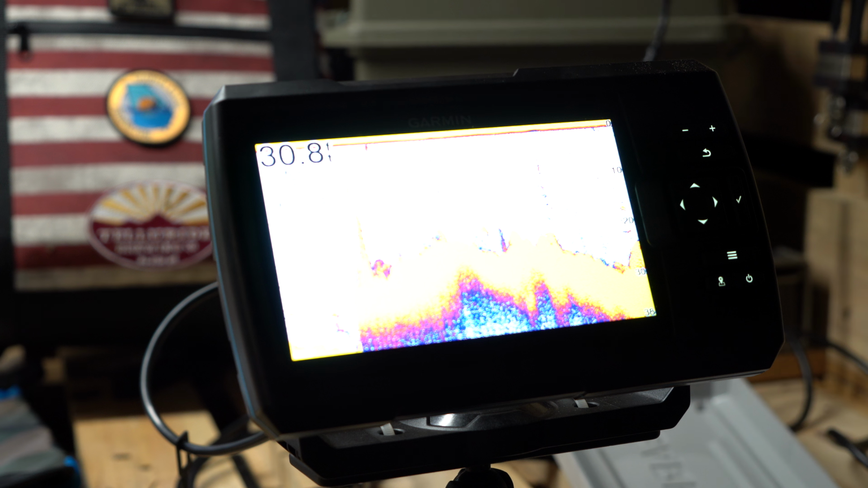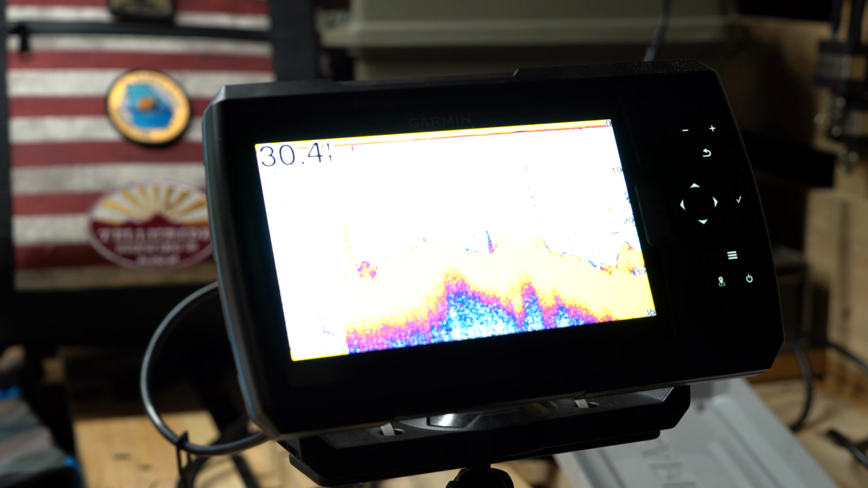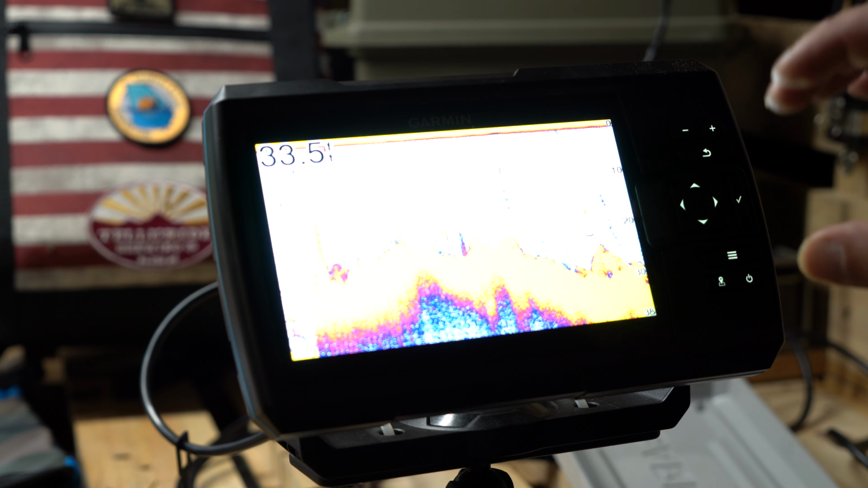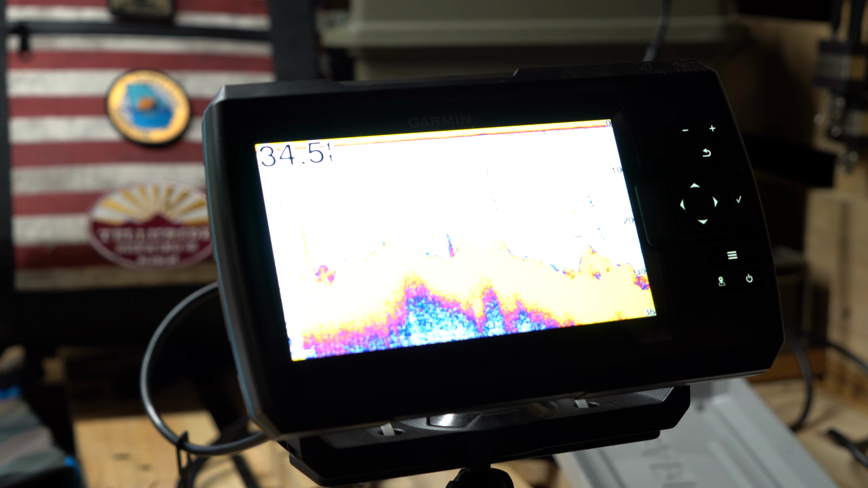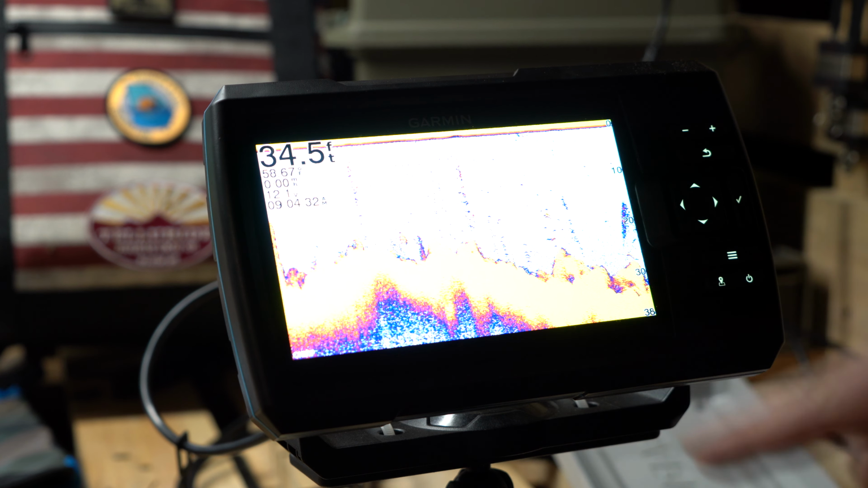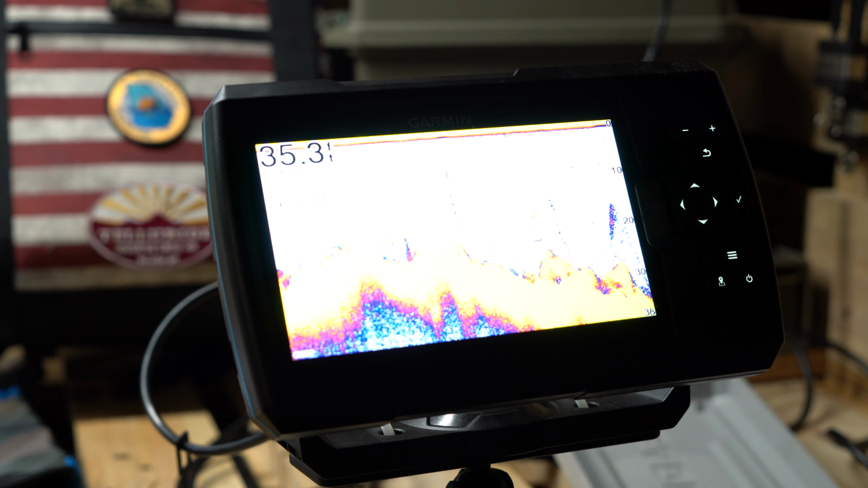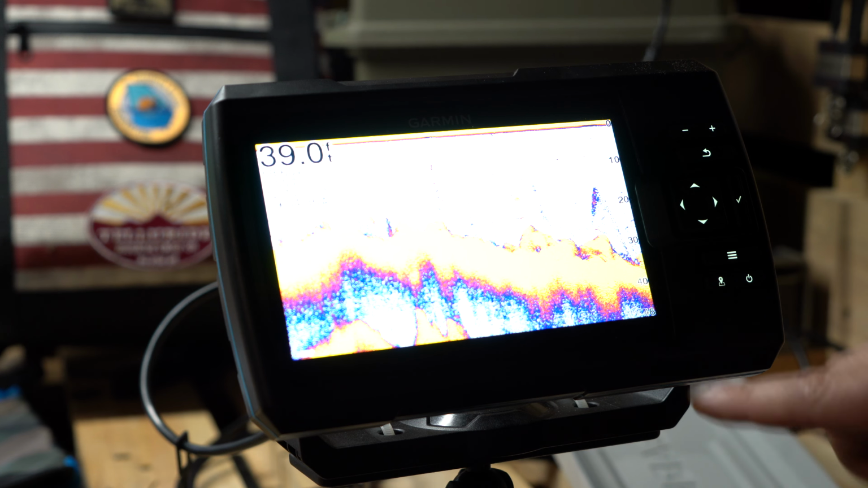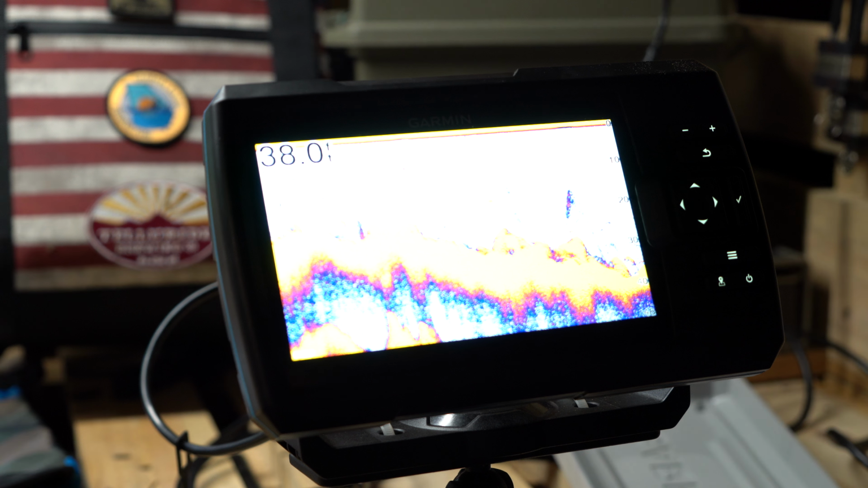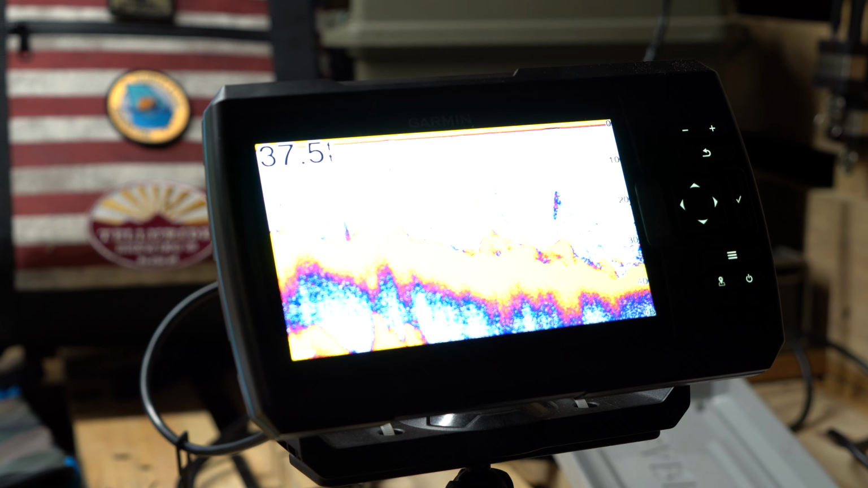So the Garmin also has, right out of the box, auto range detecting. As you can see, it jumps to a deeper depth or comes in shallower, and the screen adjusts to that depth. Also the numbers on the sides. See? That is the auto range detecting. Some people love it. Some people don't.